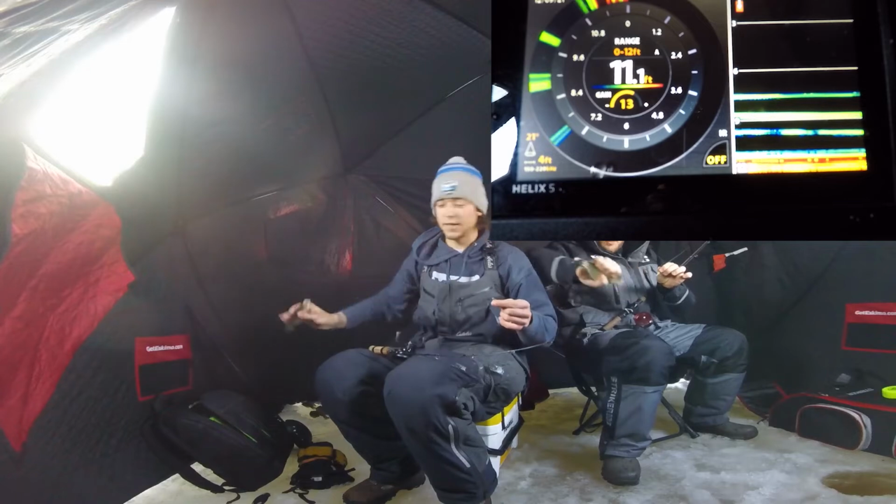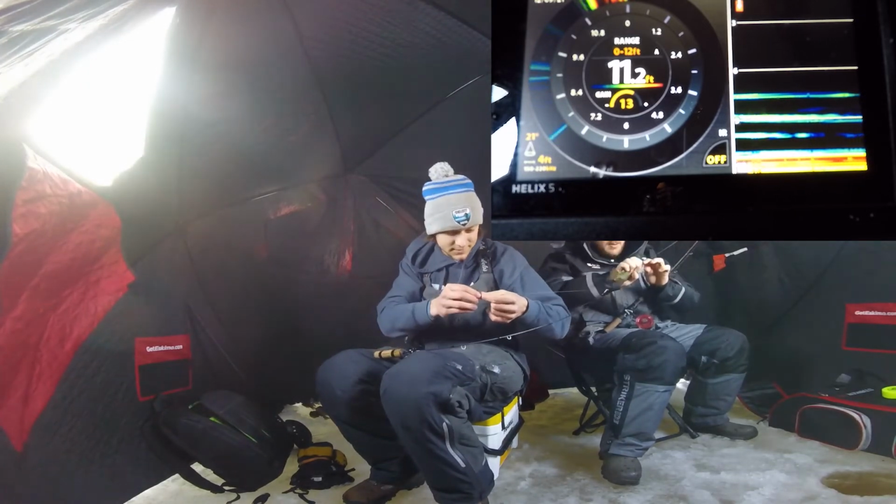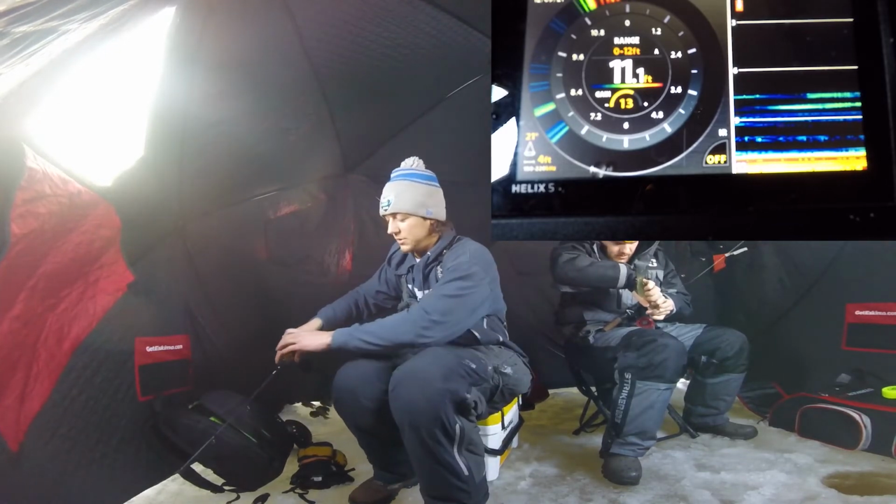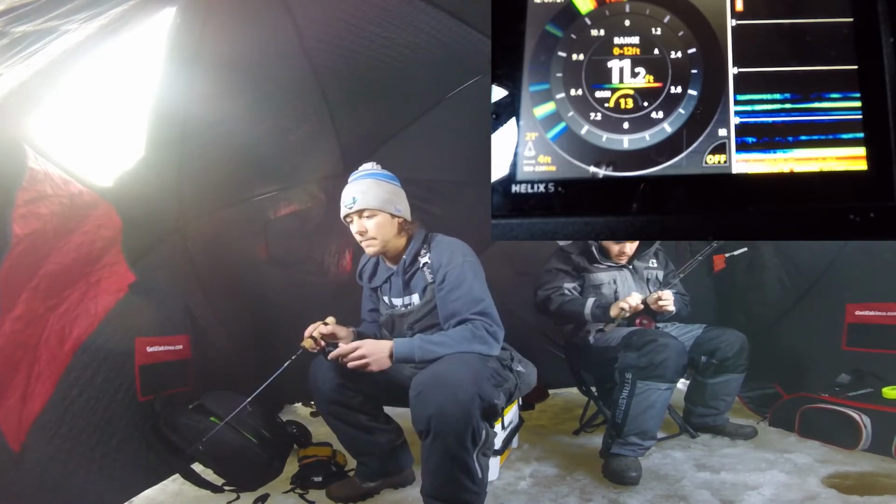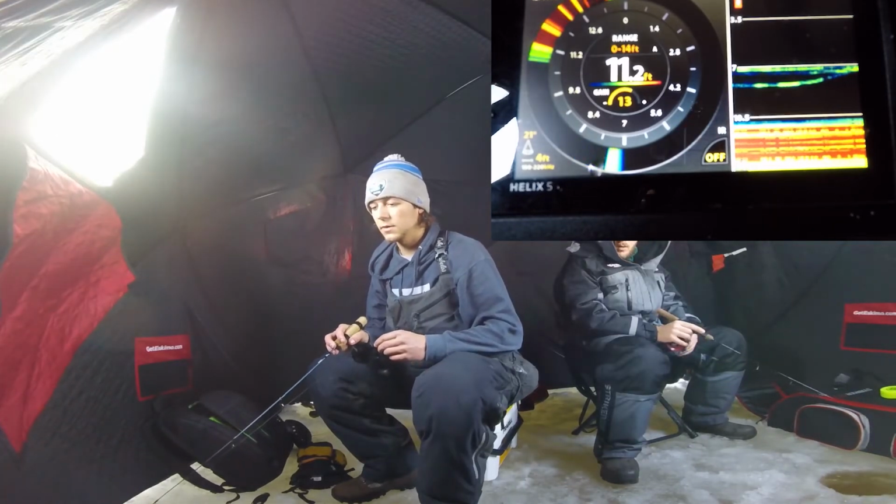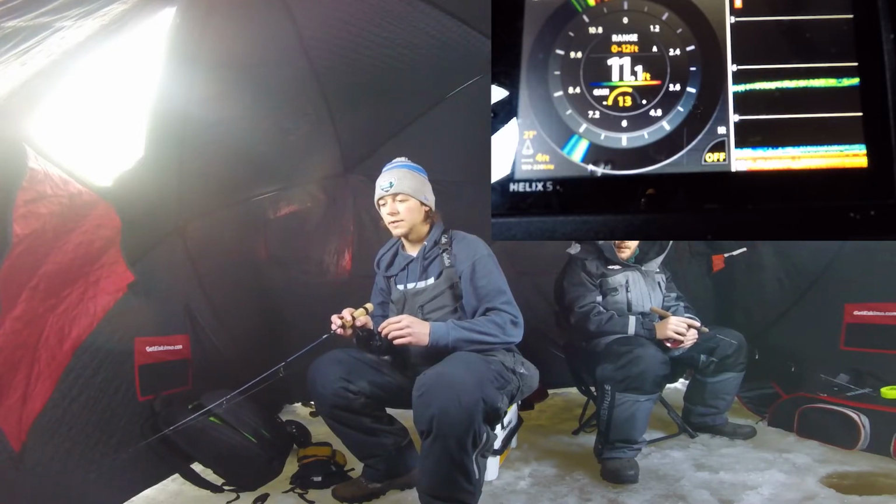There's my little guy. Mikey's a little bigger. Go ahead back. Come on. And there's still a lot of fish down there, so I'm gonna drop back down. These are hostile.